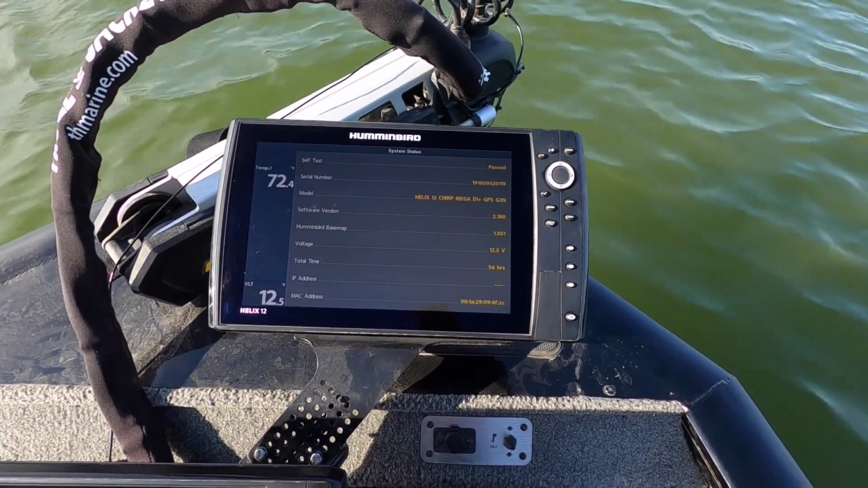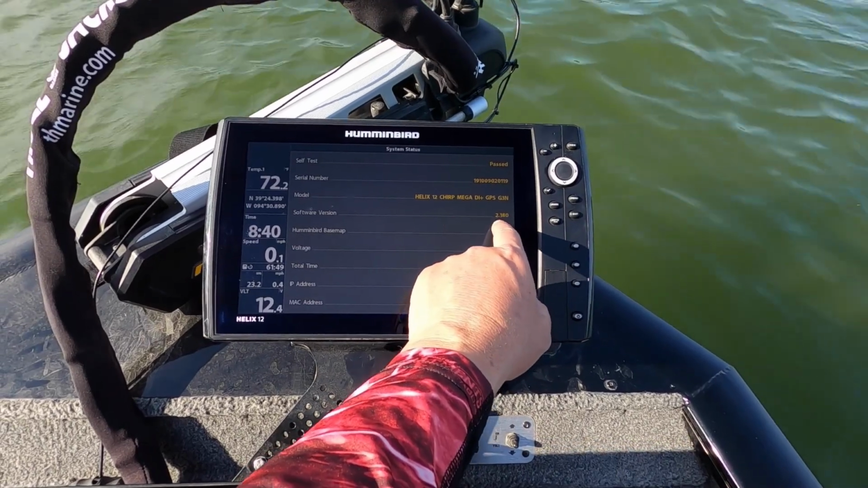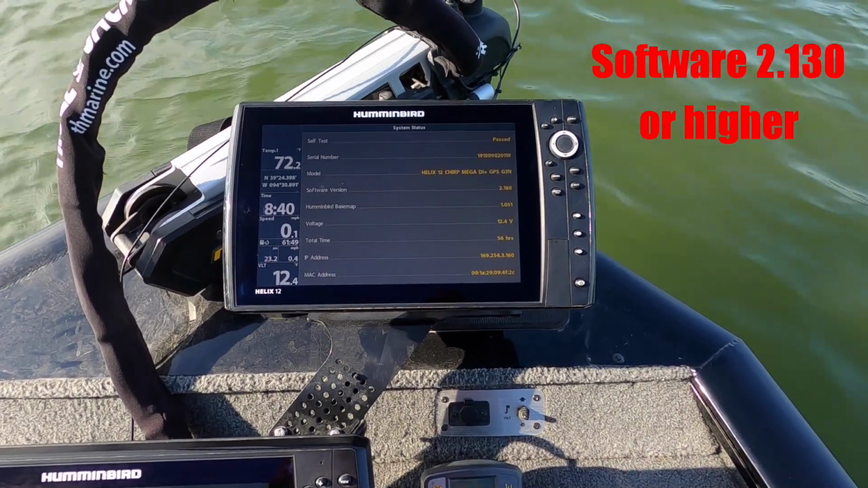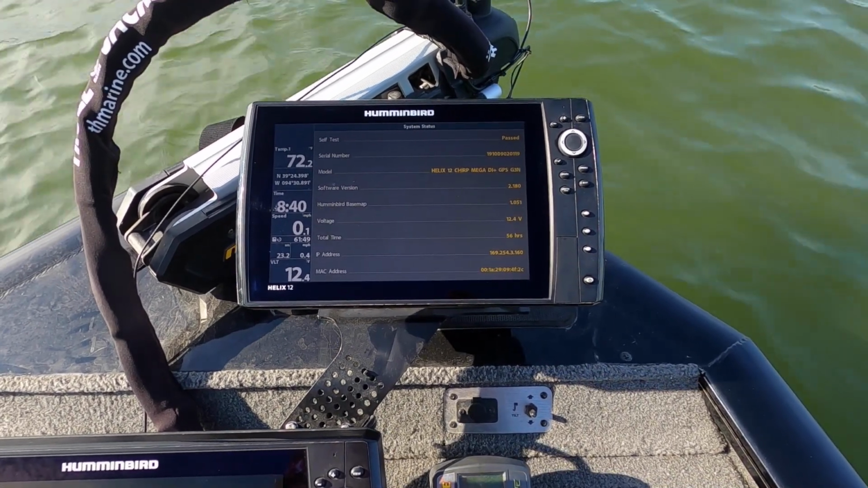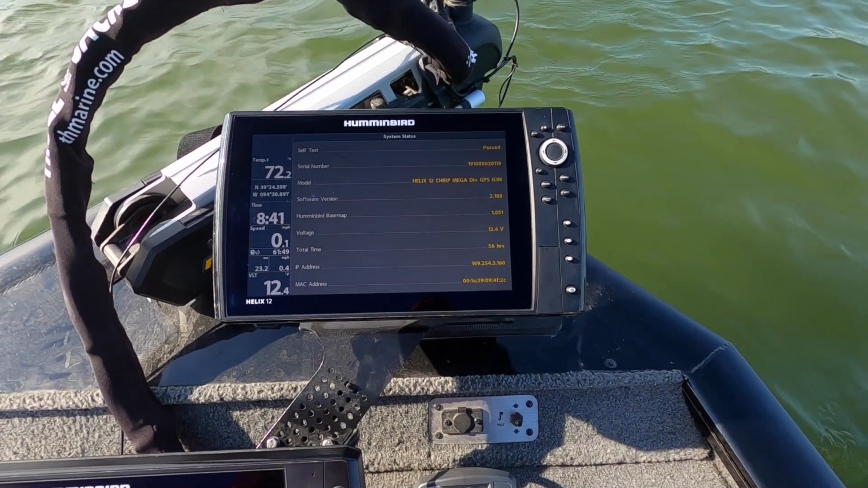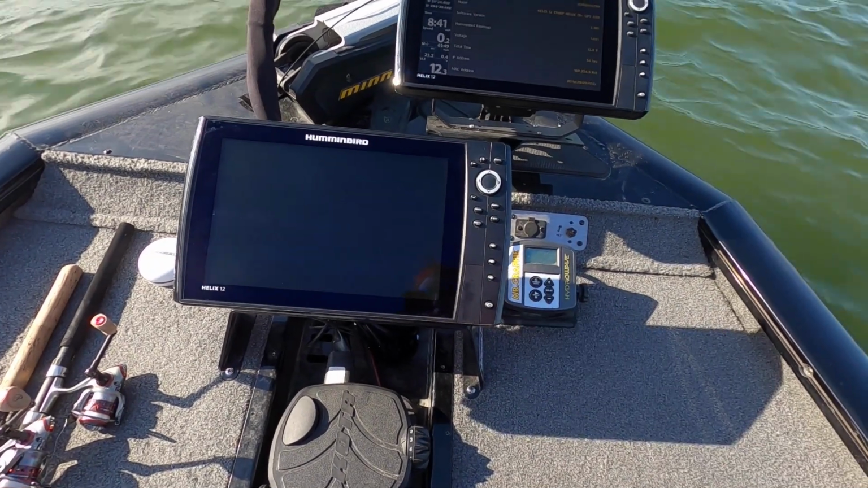And this is going to give you a breakdown of the status of your unit, which mine's a Mega Down Imaging plus GPS G3N. My software version is a 2.18. According to my manual, you have to have a minimum of 2.13. So the first thing I had to do was upgrade this new graph with a software update to run the Mega 360.